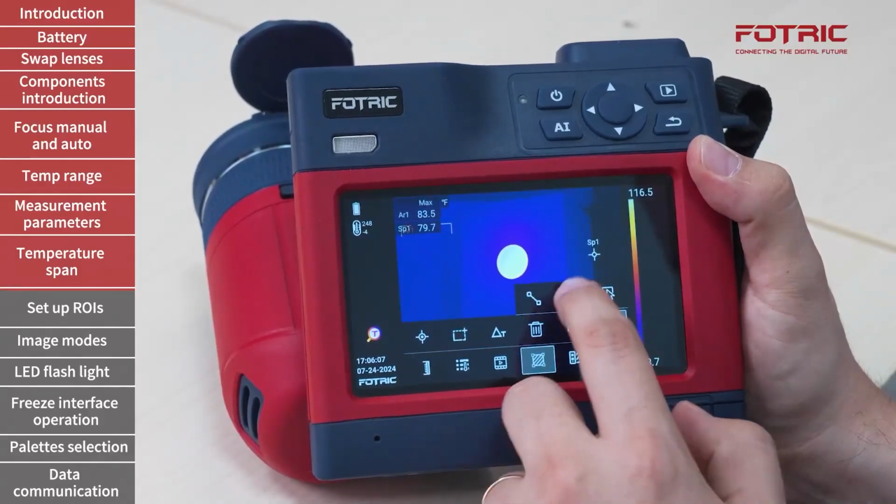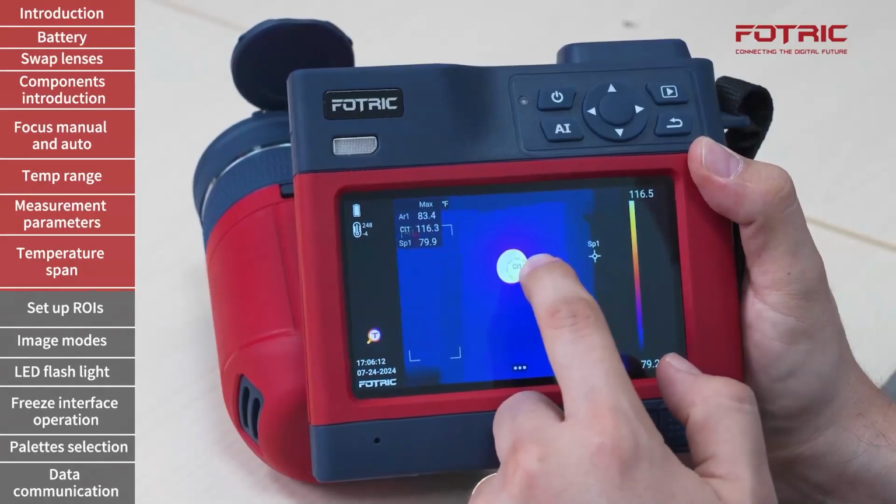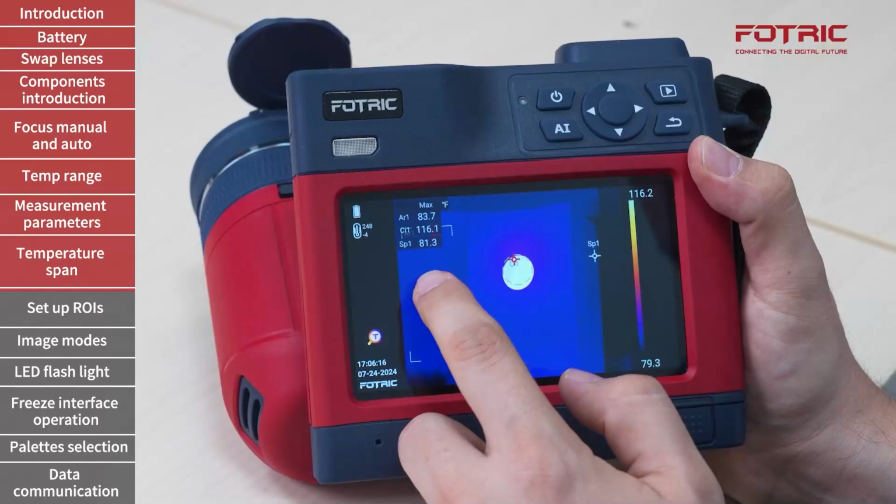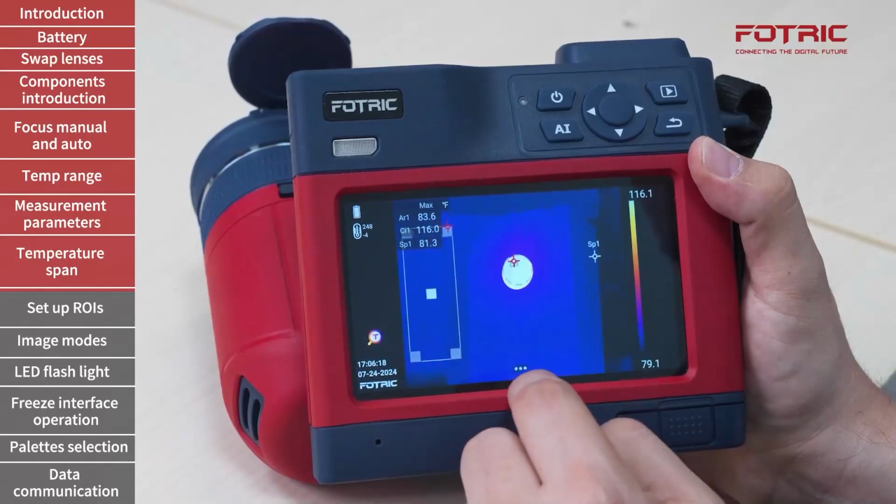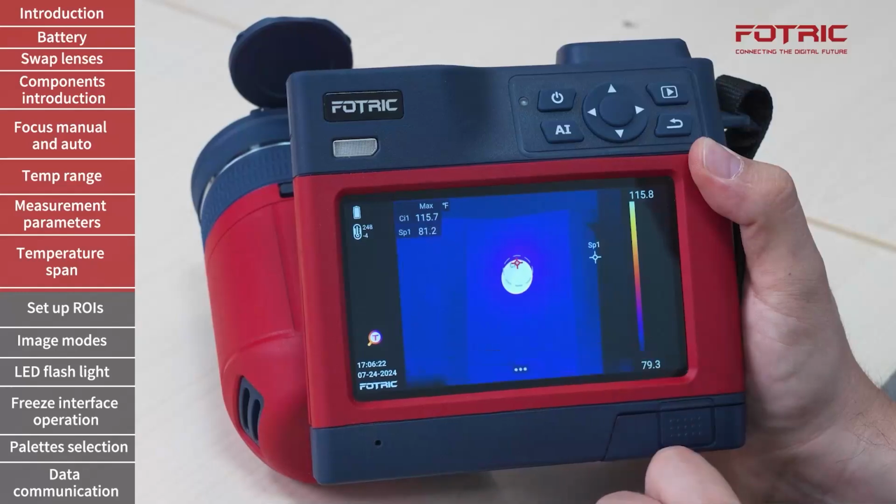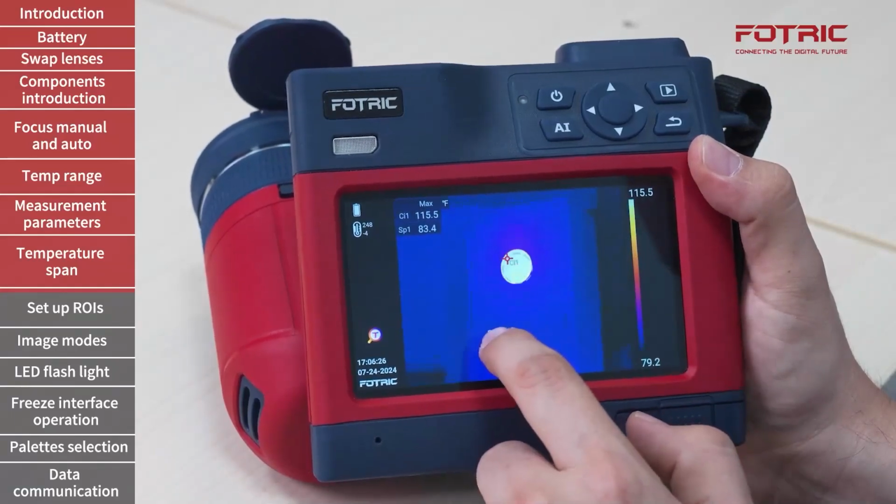And I can also create circles. The circles might be a better option for the application that I'm using right now. If I want to delete any of them, I will simply tap on the center, go to the menu for that specific component, and delete it.